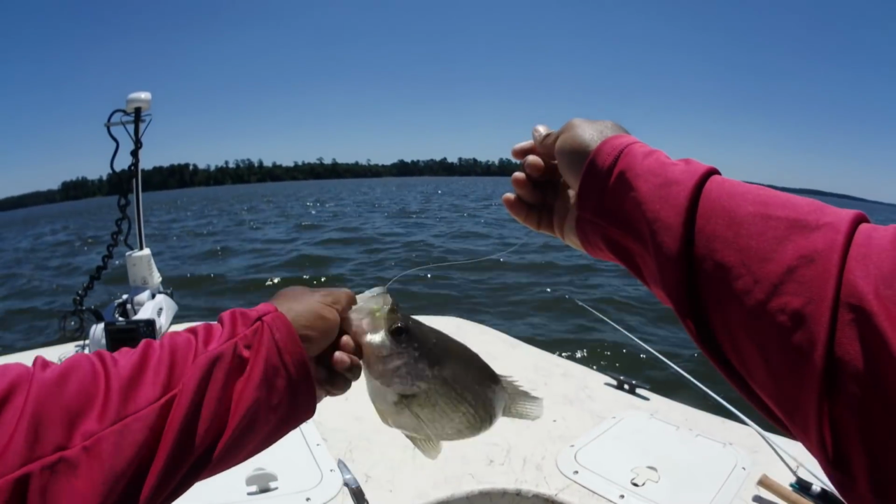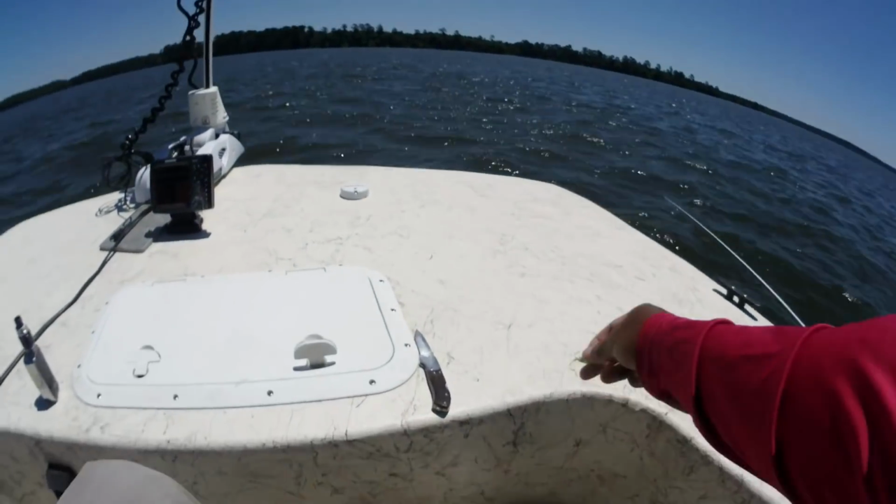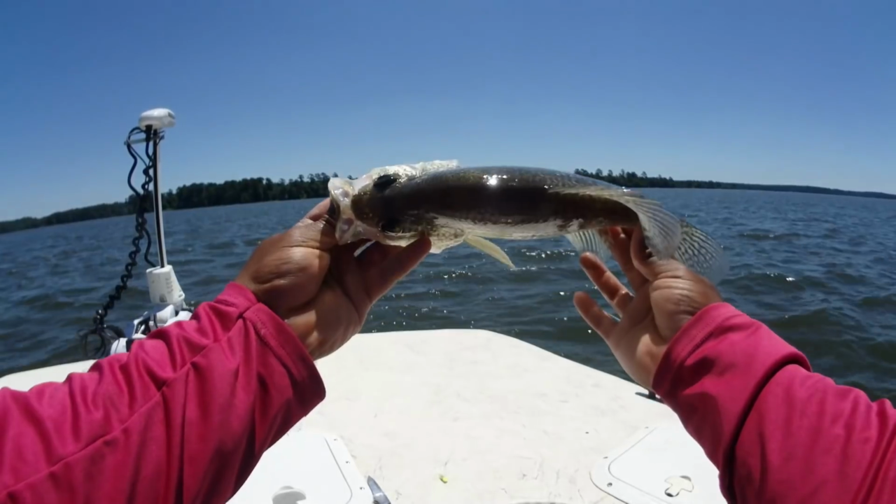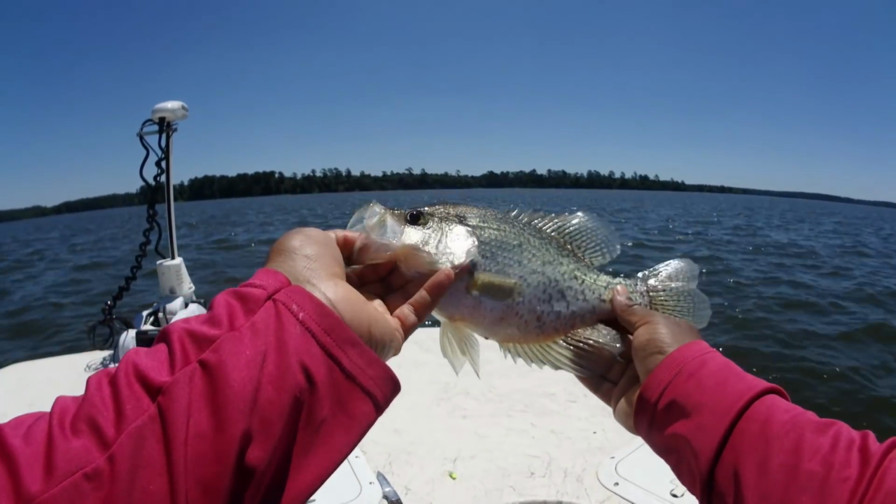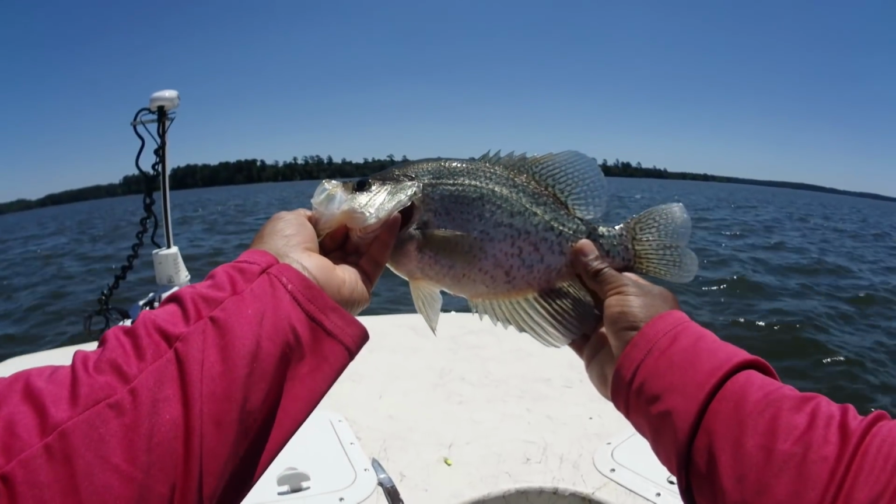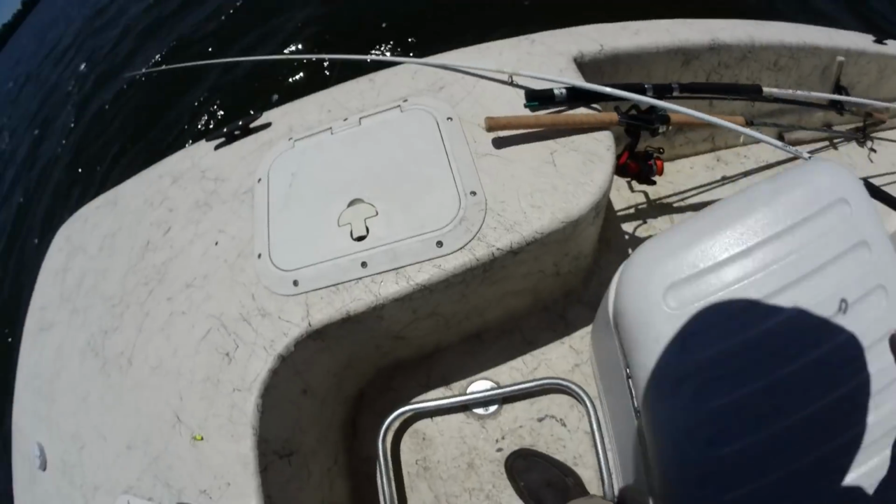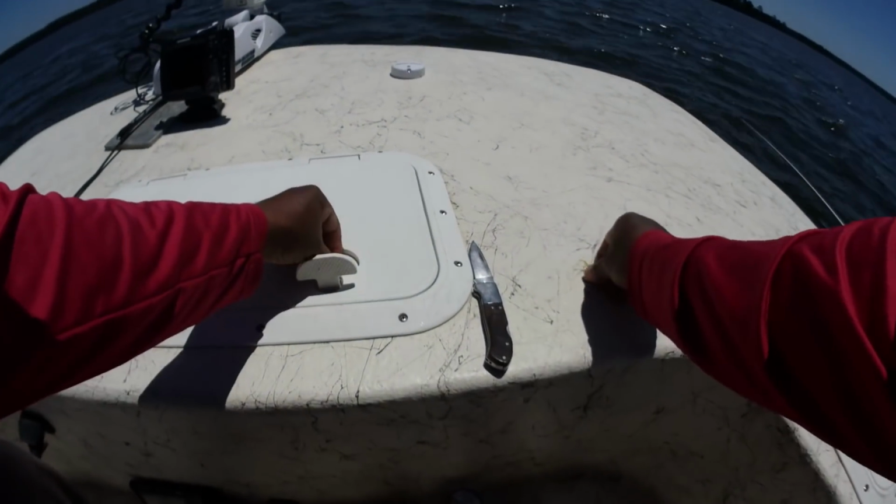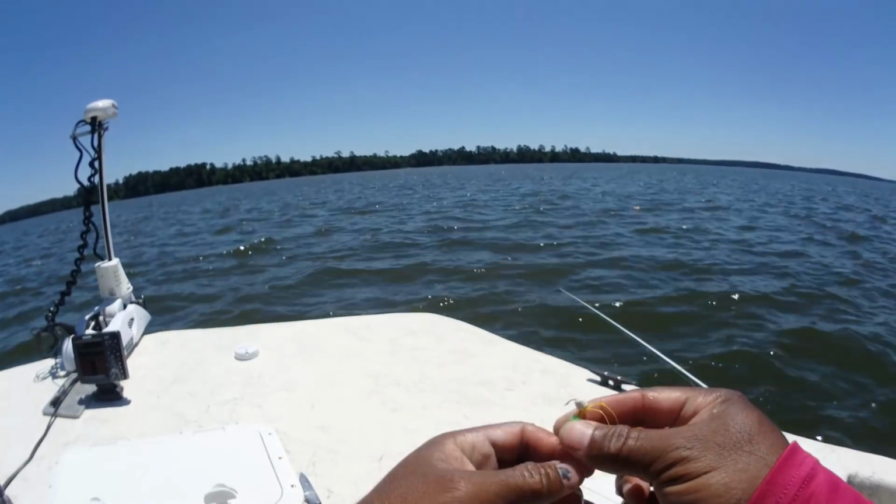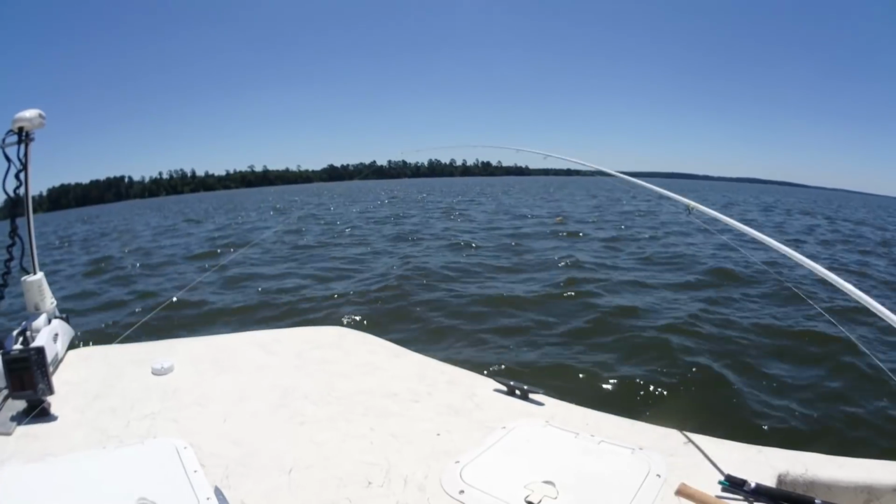Oh, look at that thing. There, y'all. Woo. That fish got some weight on him. Look at the thickness. That's why I call them thick backs. Look at the thickness of that fish's back. Ooh. Super nice black crappie, y'all. Awesome black crappie. That thing's gonna turn out some beautiful fillets. Whew.